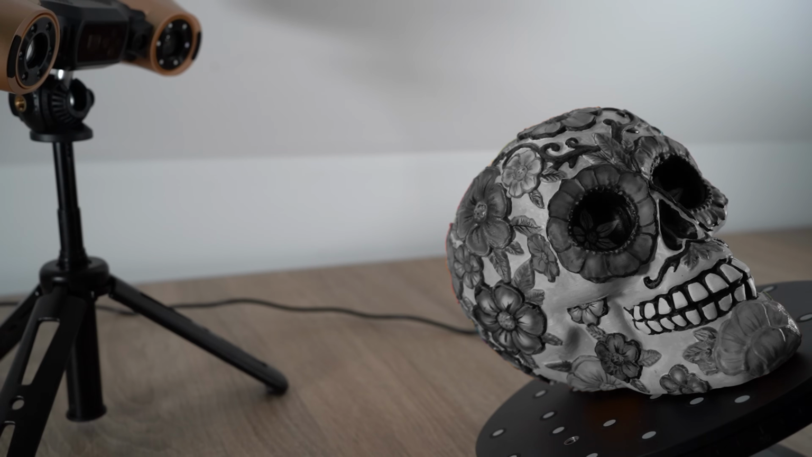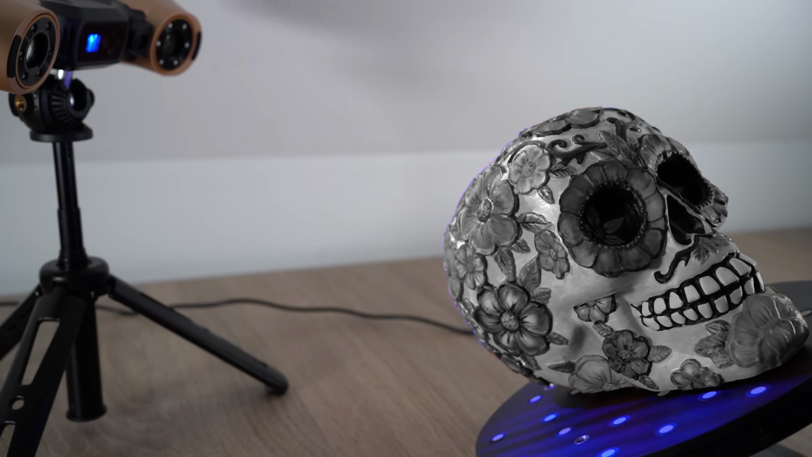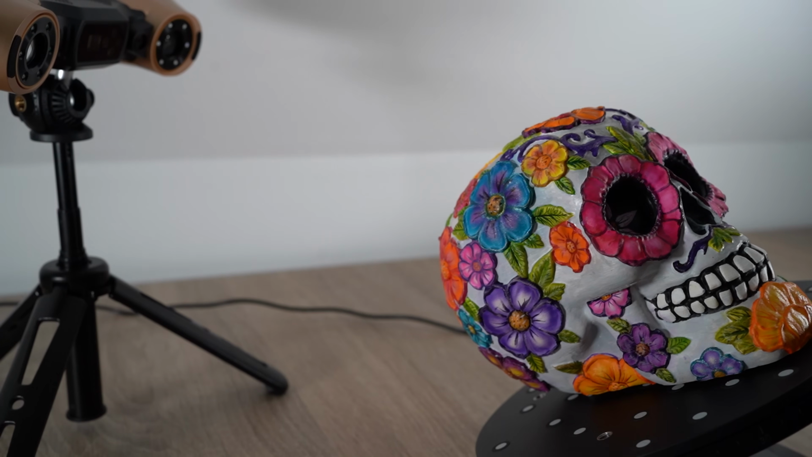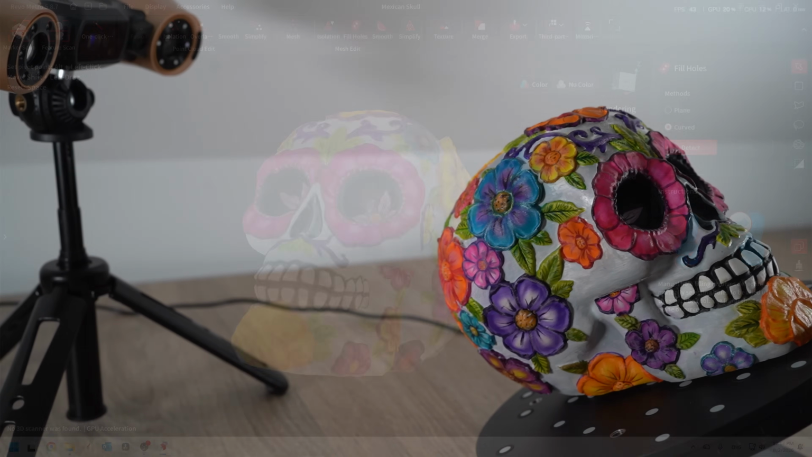For CNC work, geometry is usually all that matters. But when appearances matter too, the integrated RGB camera can capture the original colors, creating a fully textured 3D model.